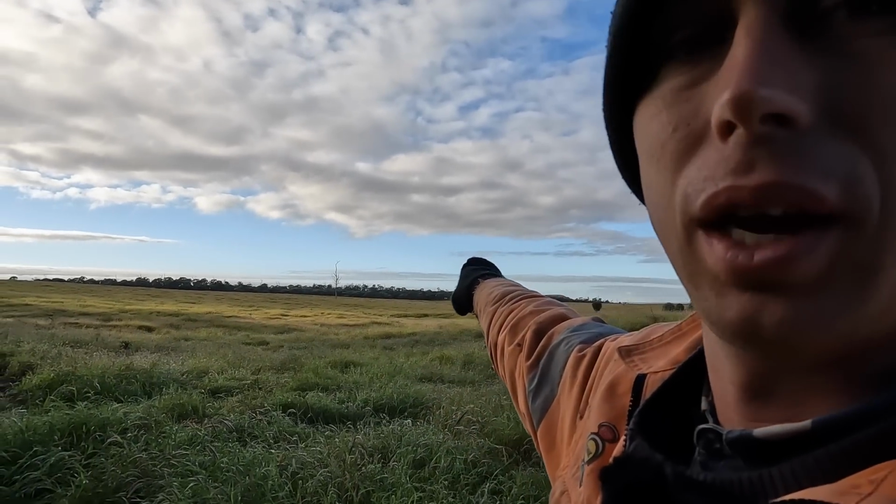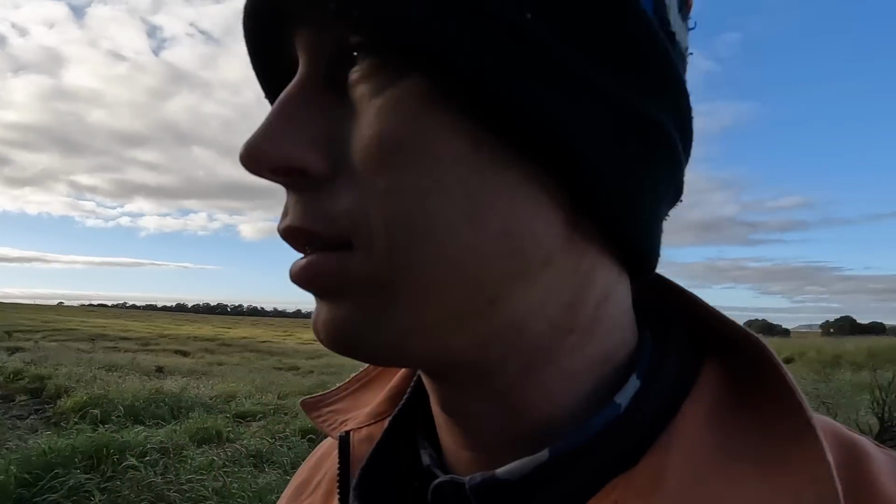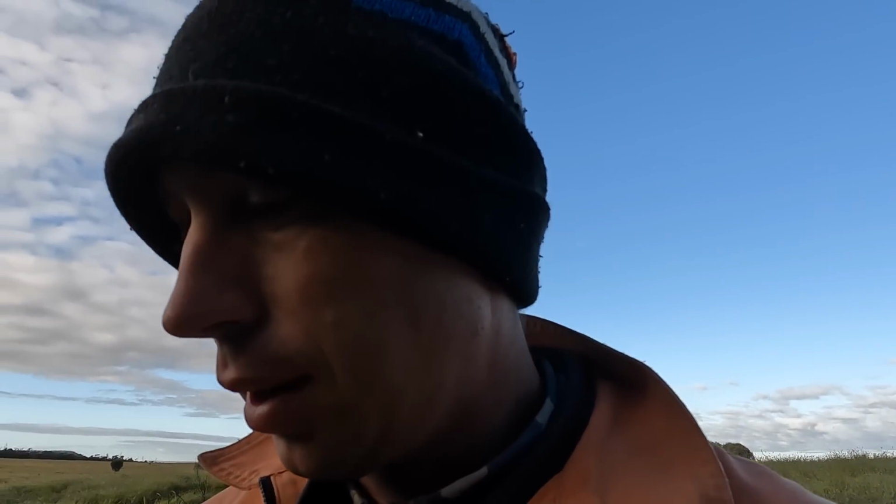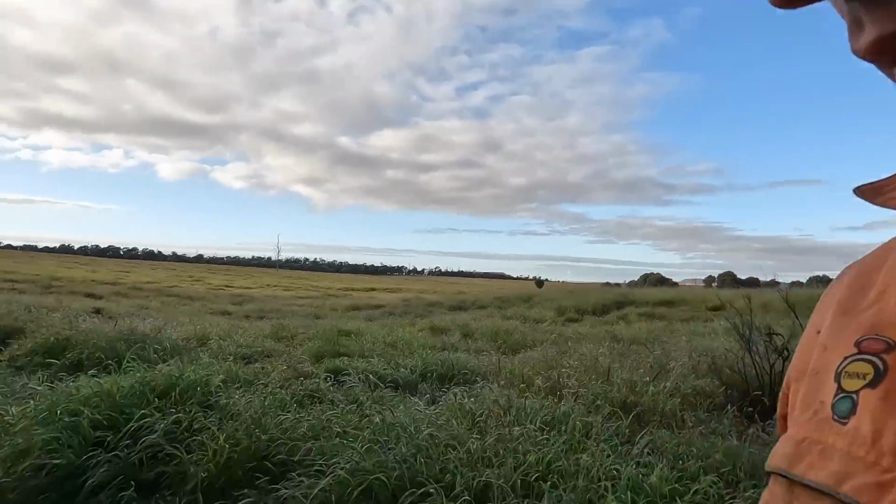Well, I'm out checking my traps again this morning, and I went past here last night. It was down the gully over there that I may have seen a dog last night. I'm not sure. I just saw some eyes in the torch, and he turned around and took off as soon as I saw him. So I had a bit of a look around, didn't see anything, so went home and I got that cat last night. But now I come back here this morning.